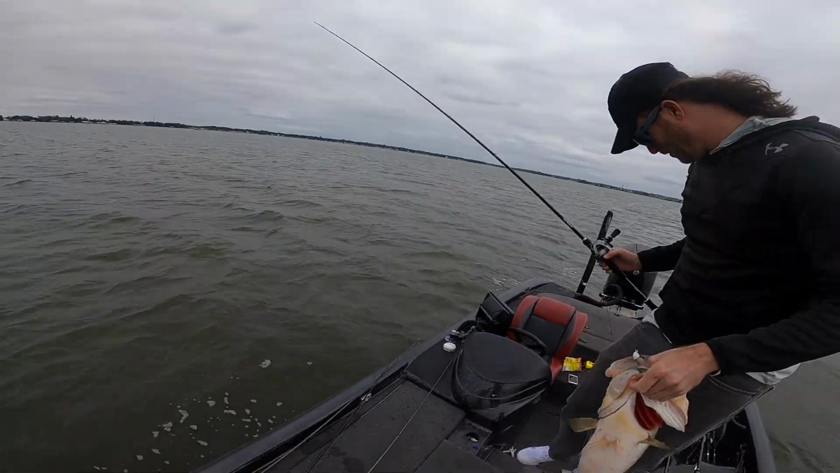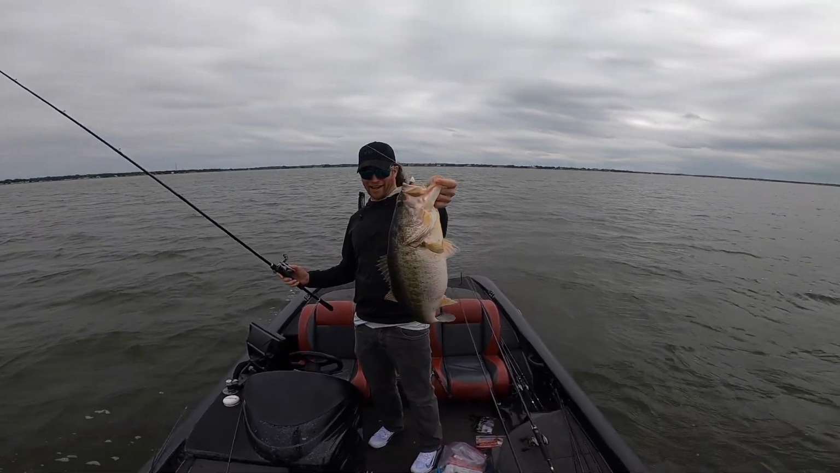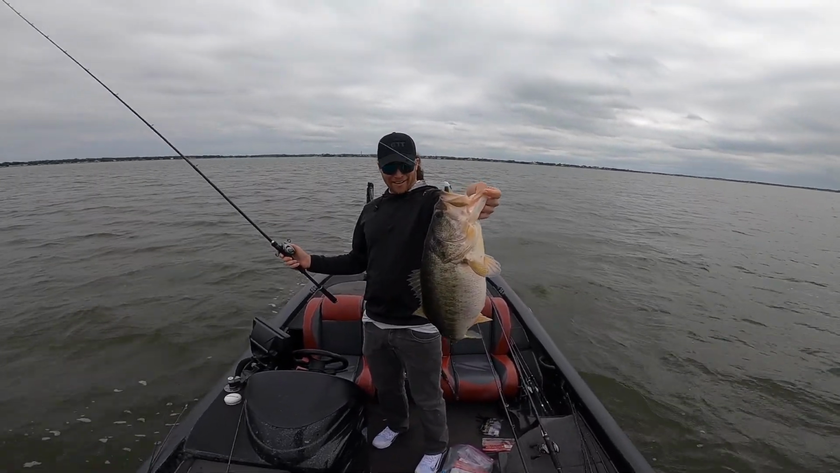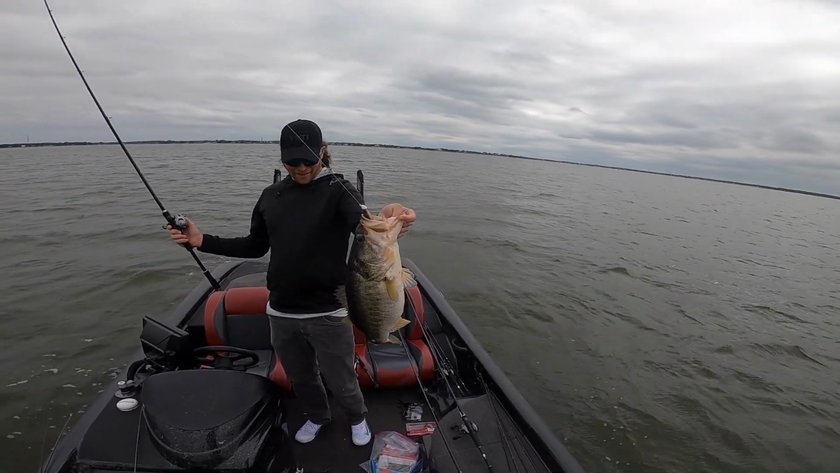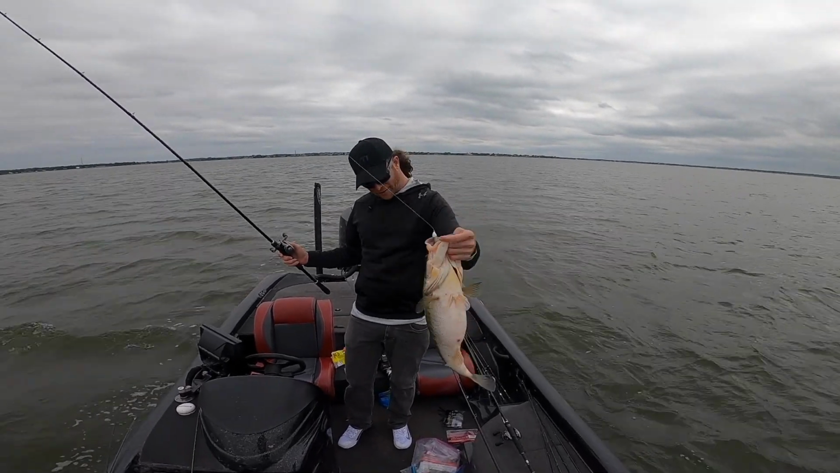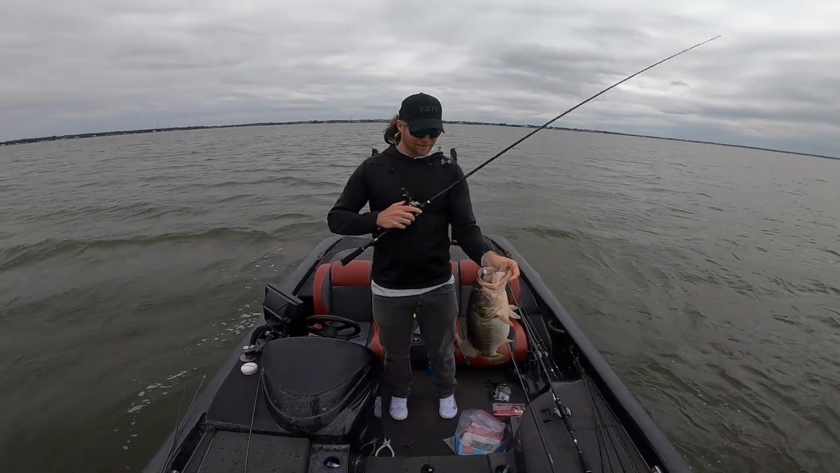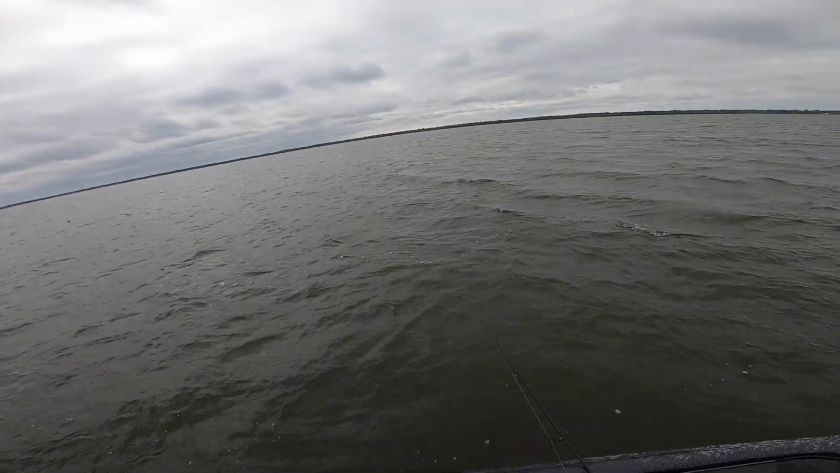I seen him on the Livescope though. There was like 3 of these. We saw him out there. I think there was more than 3, like 4 or 5 of these guys out there. And I just threw it out there, counted it down and started swimming it in. That's at least an 8 probably. I told you we were going to catch a tank today.